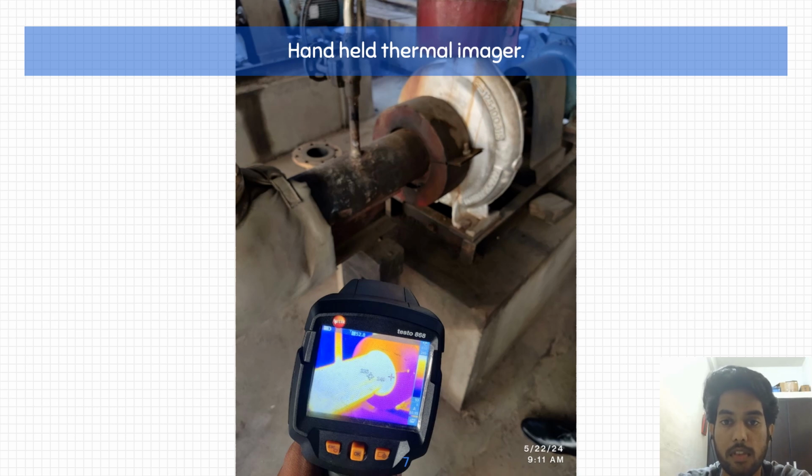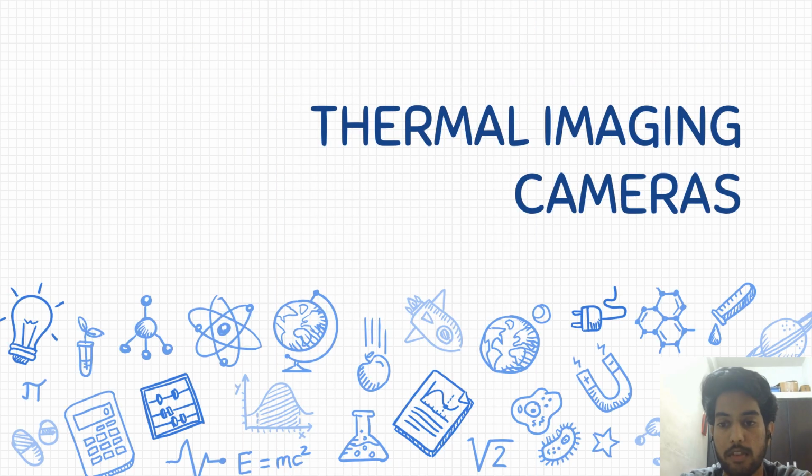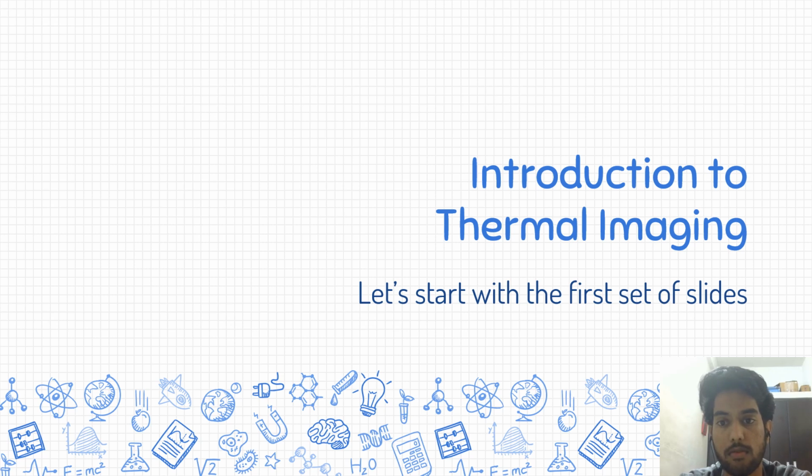So these handheld thermal imagers are used to scan surfaces or anything basically, and they give you a thermogram which you can see on the display of the thermal imager, which is nothing but a thermal image of the field of view on which the imager is aimed. So this is the inspiration of my topic for today's presentation, which is thermal imaging cameras. So let's get into the introduction to thermal imaging.